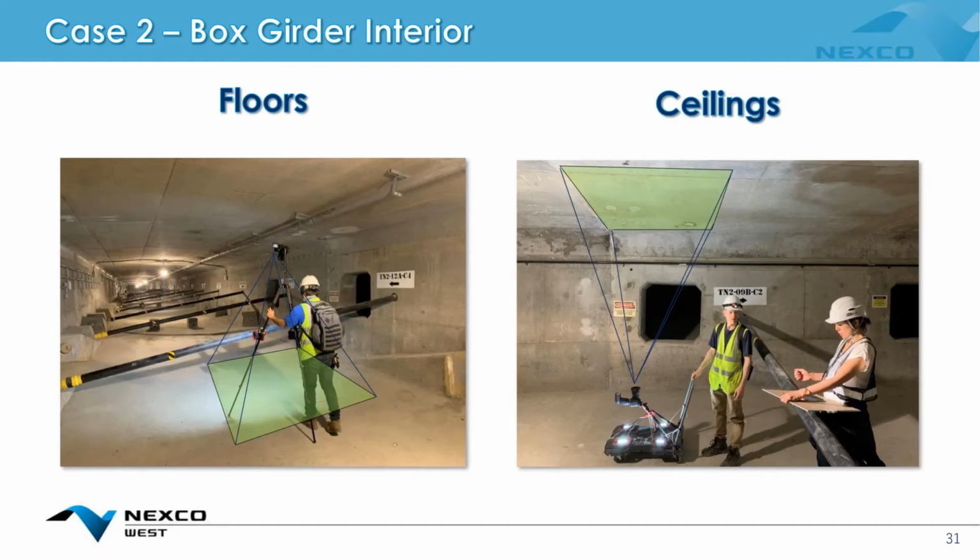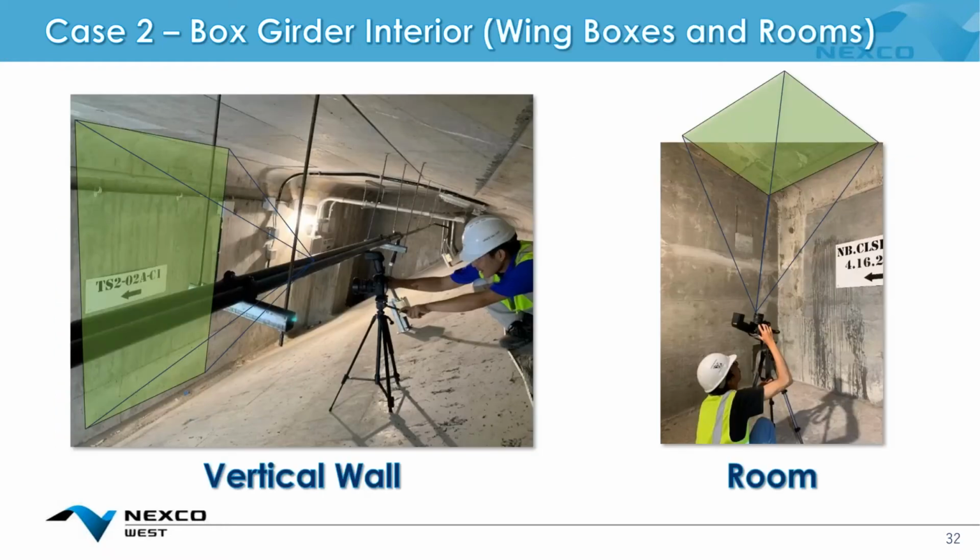And then moving into the box girder interior, and this was difficult because of the tendon ducts that you can see on the left-hand side. We needed some kind of way to image consistently and stitch all the imagery into a map. And so we either used a tripod mount or a cart mount to do this. And some of the wing joints were a little cramped. So this is an example of how we took the walls and diagonal surfaces in those joints.